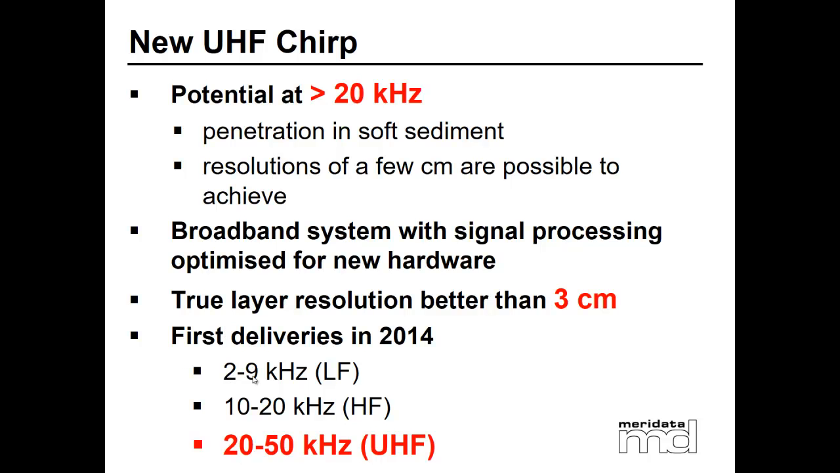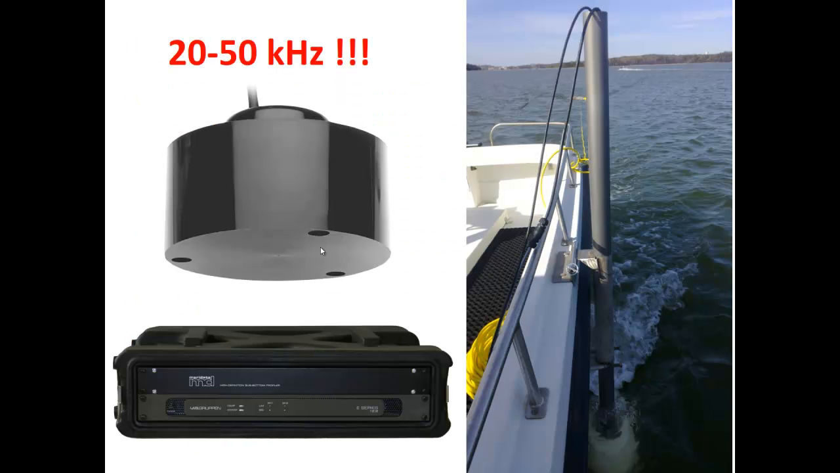It's the classical 2 to 10 kilohertz. Sorry, 2 to 10 kilohertz and 10 to 20 kilohertz, and now 20 to 50 kilohertz. They call it ultra high resolution frequency. This is a system, a small one, and the black box will control the gains and so on related to this transducer. Here the system is set in the same structure.